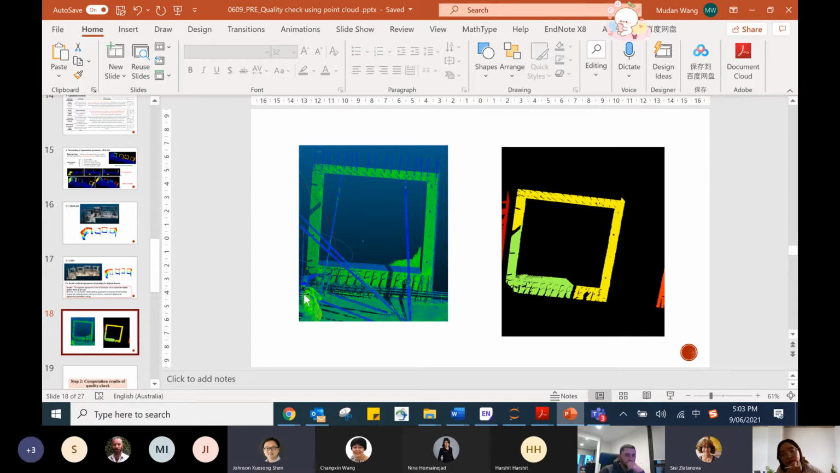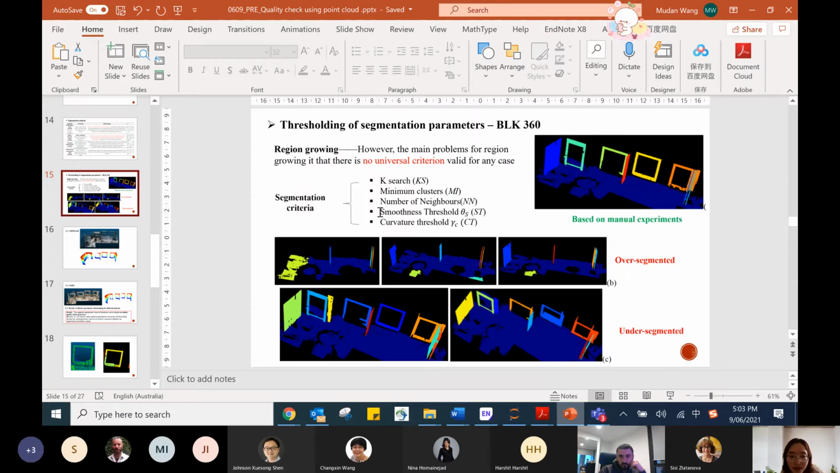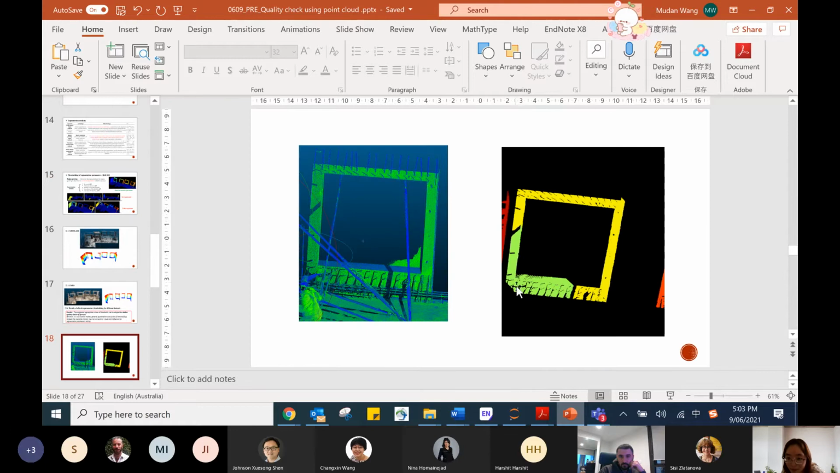But the poles are removed. It's occlusion of the line of sight from the obstruction, the poles in front. But this can also be solved if we make the number of neighbors larger, then they may be included as one element.